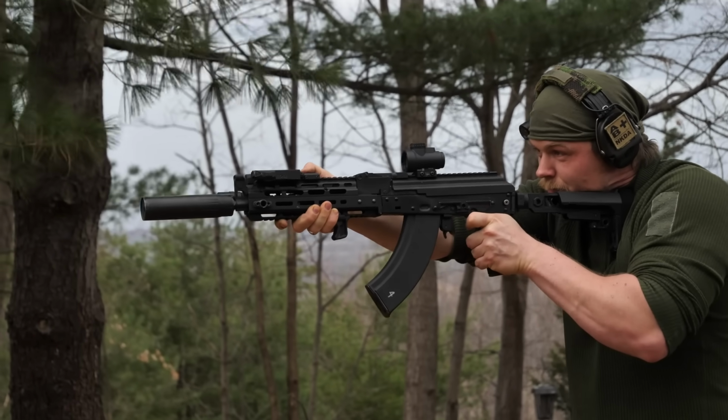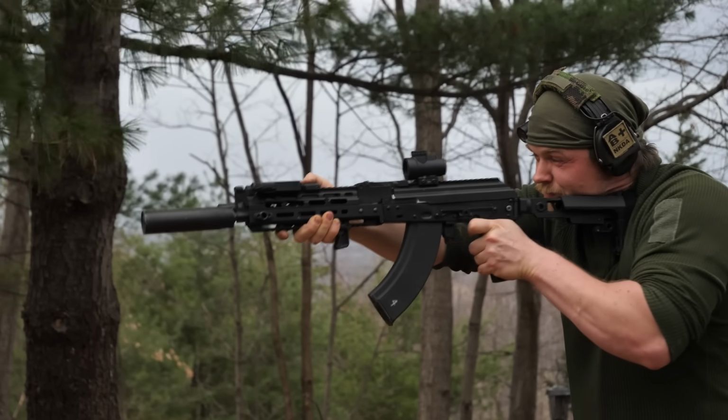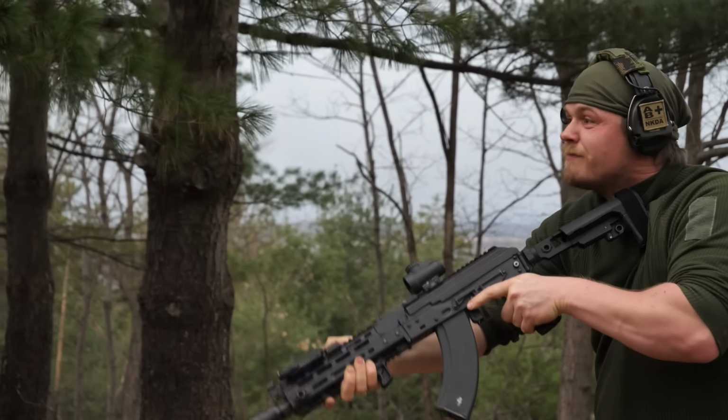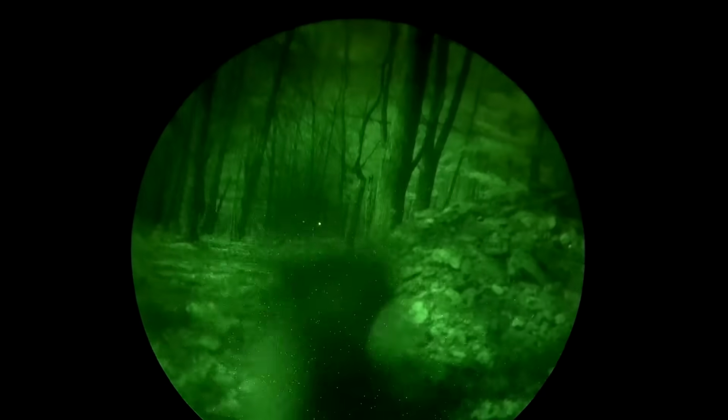Between the match and the rest of the shooting we did just hanging around in the daytime, that was about 600 rounds over the course of 2 days, and there was one malfunction. I had a single stovepipe jam, which I believe may have been caused by the optics setup. It seems like it's tricky to mount optics to an AK without at least partially interfering with the ejection path.